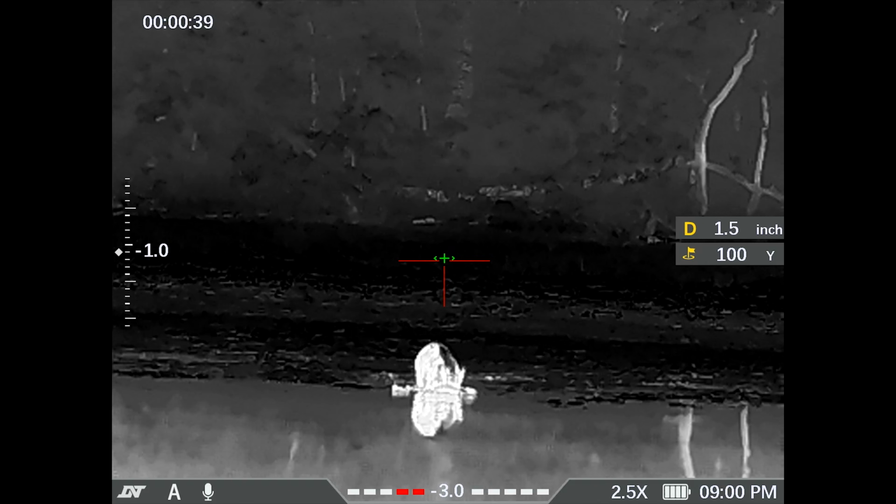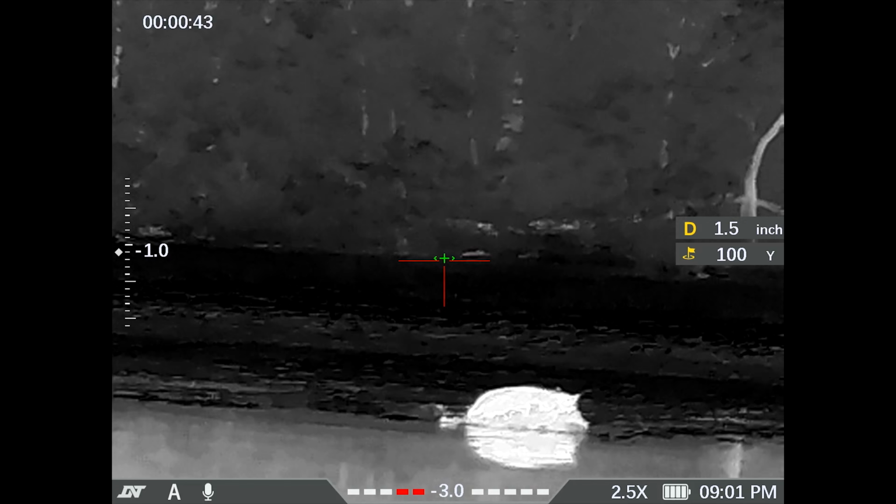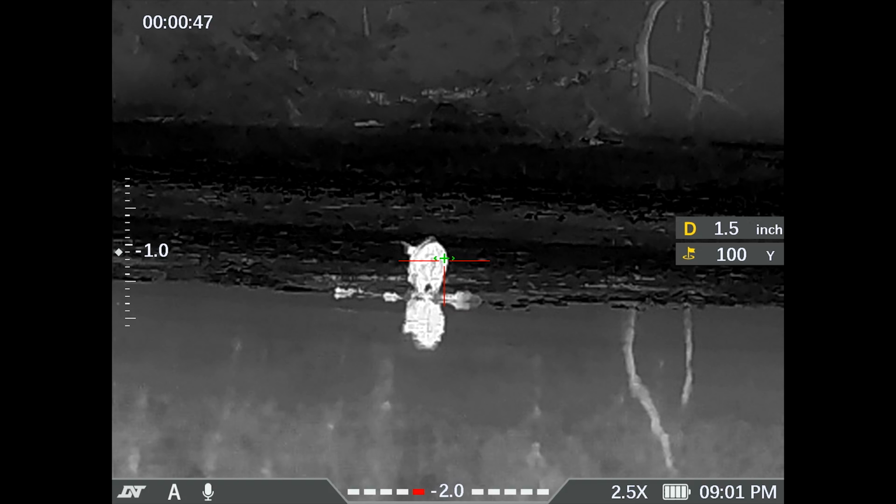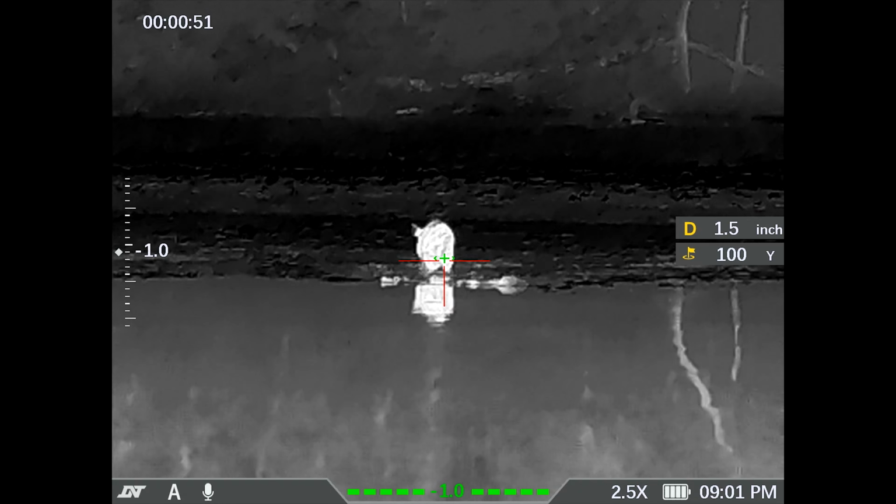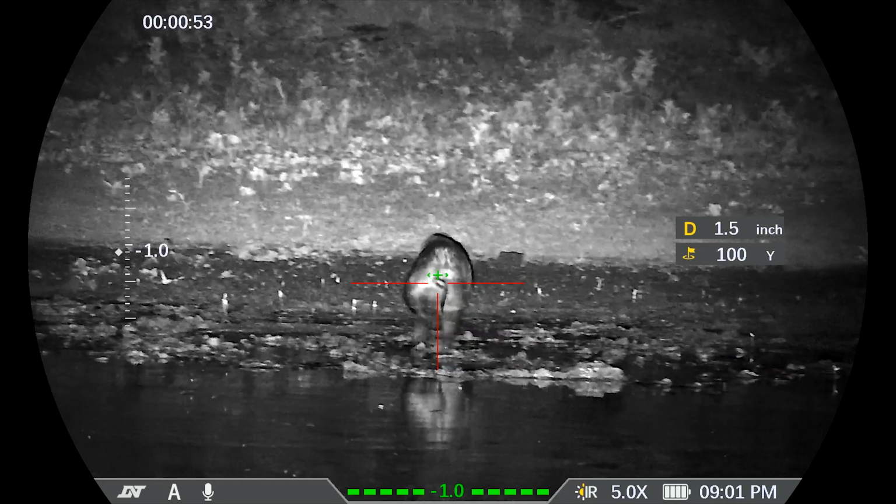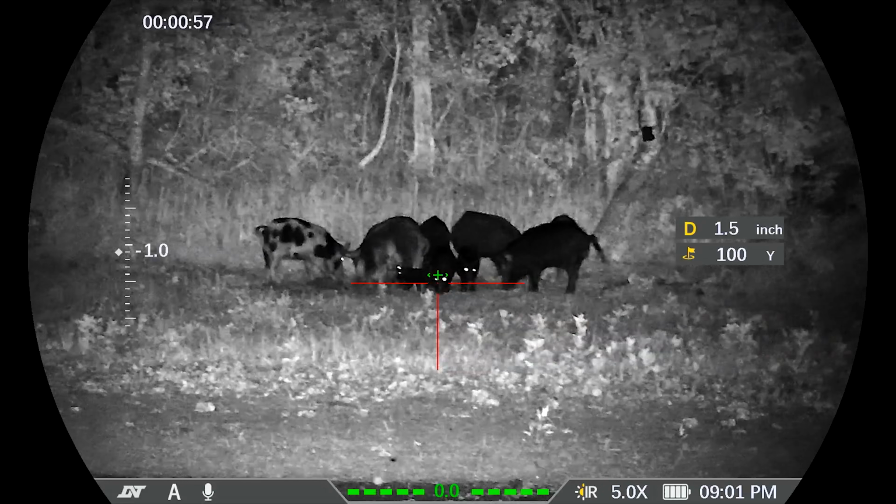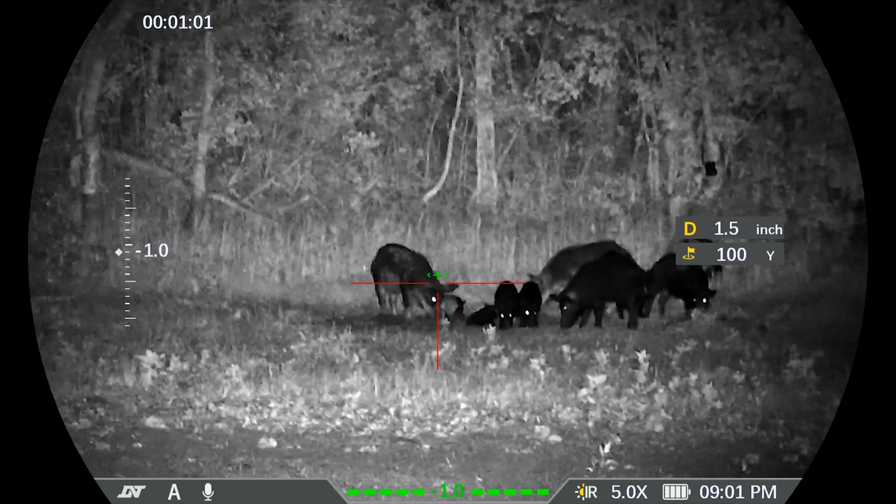start running, we can either not shoot again and hope they sit still, or we can start popping as they run. I think that's the sow one right there. No, that right there's the sow one.